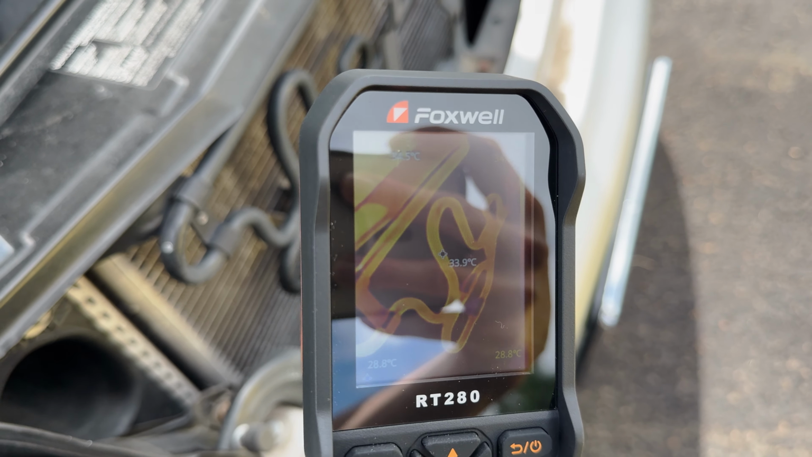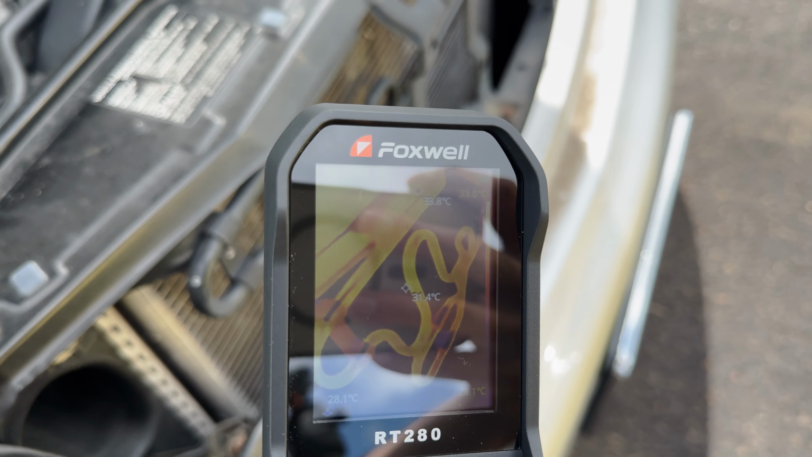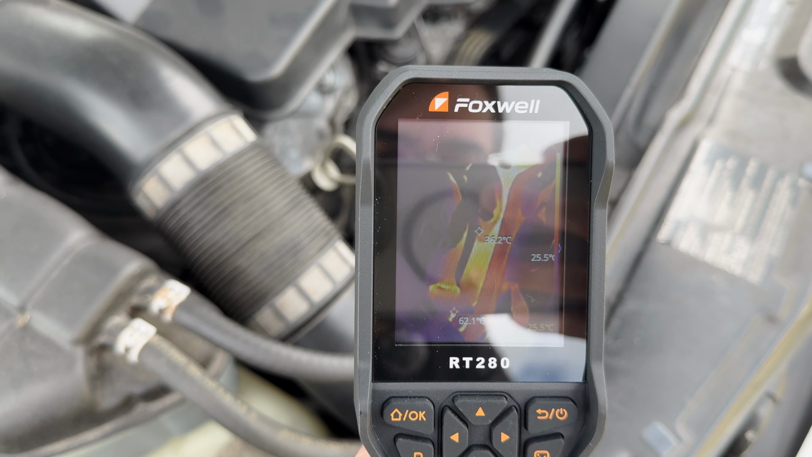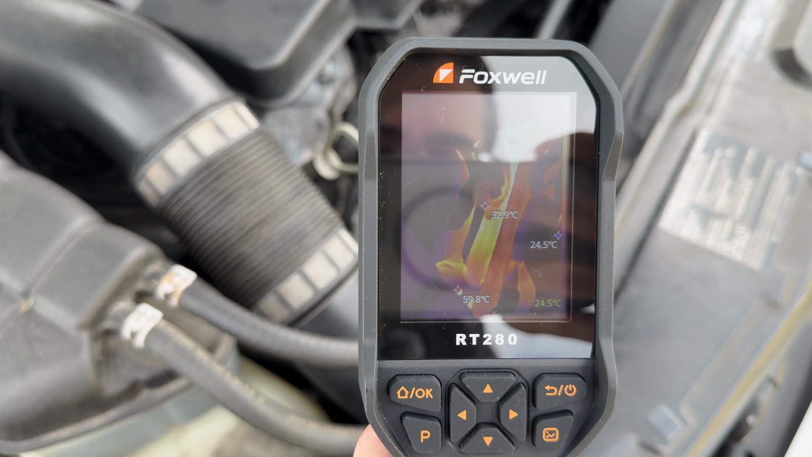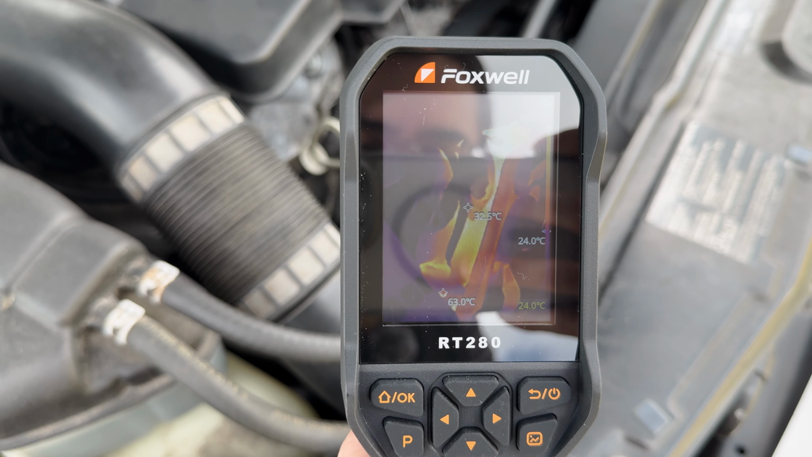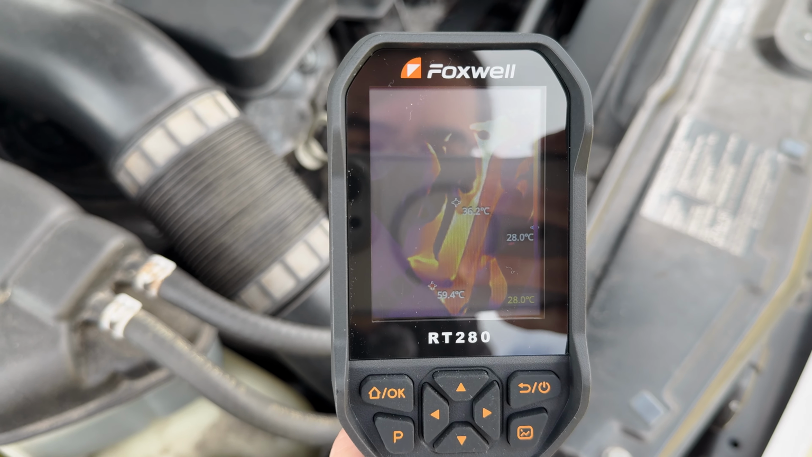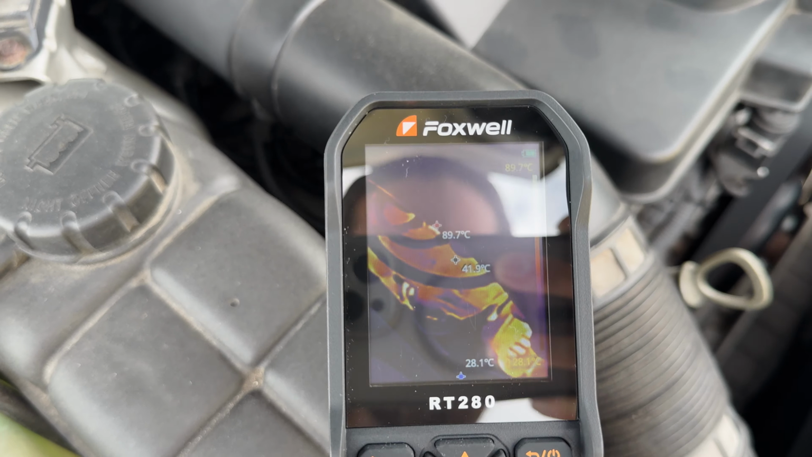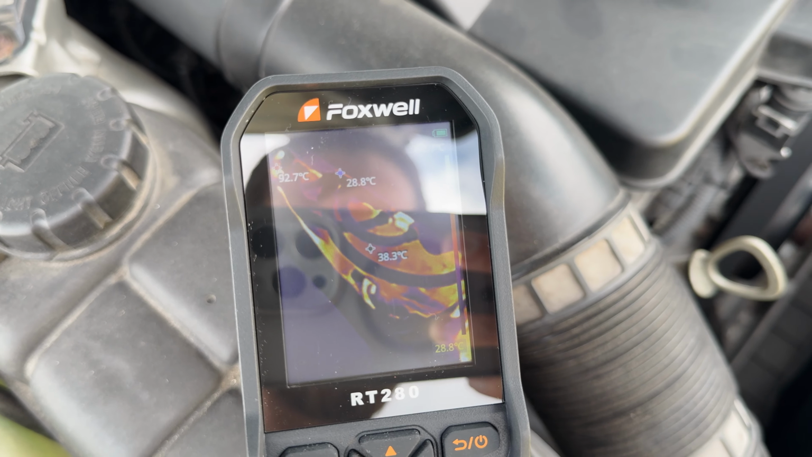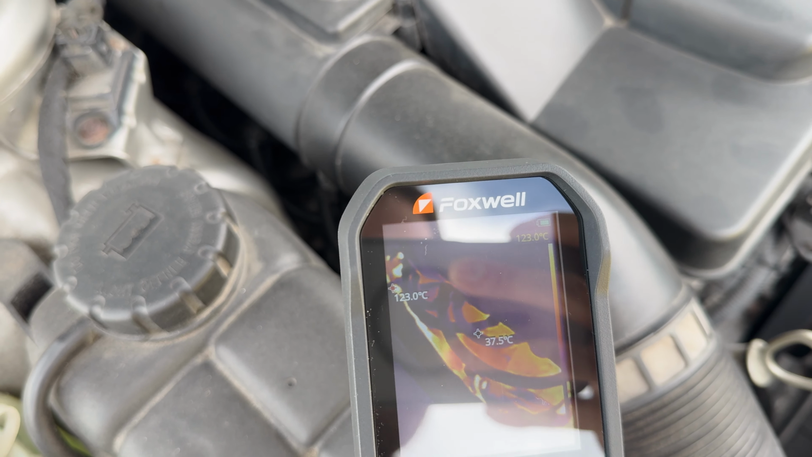Actually, you can see them, the dots right there, 33 degrees. You see a couple dots on the screen. One in the middle is whatever's in the middle. The red dot is whatever's hottest, and the blue dot is whatever's coldest. And if we look down this way, you can see heat from the exhaust down there.